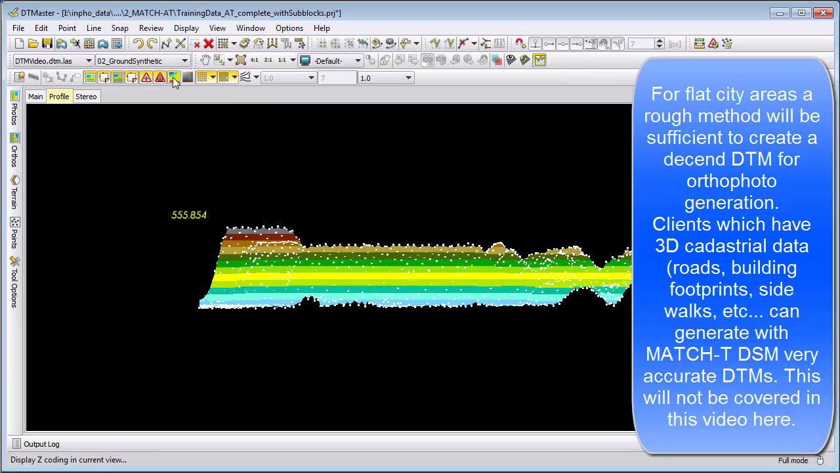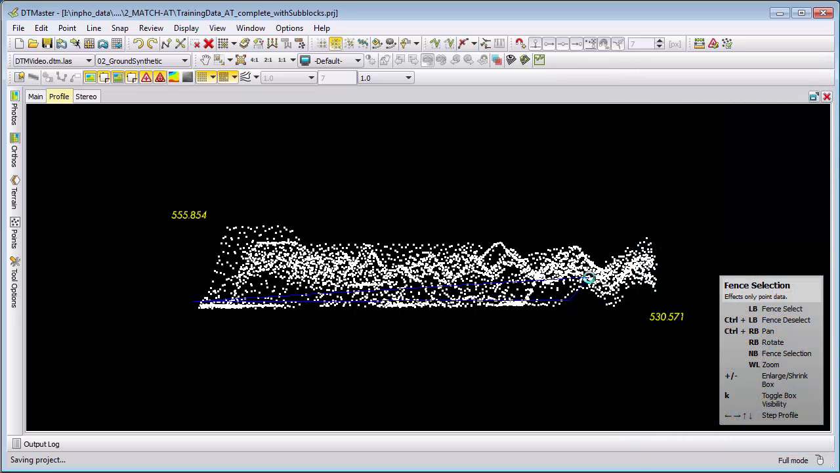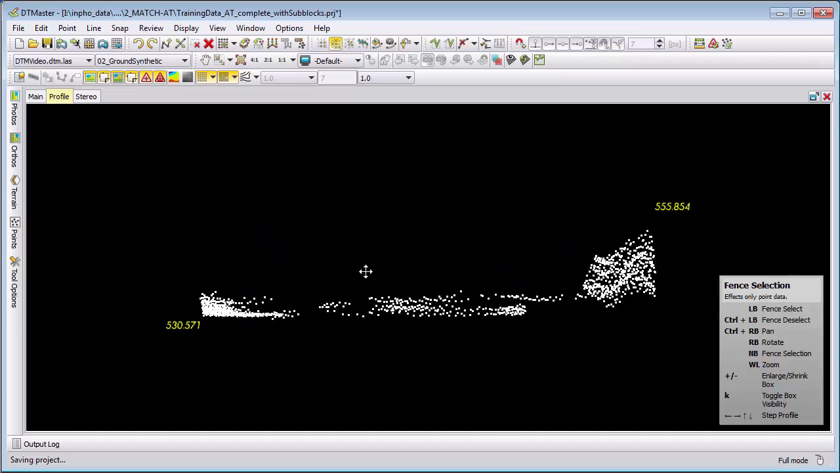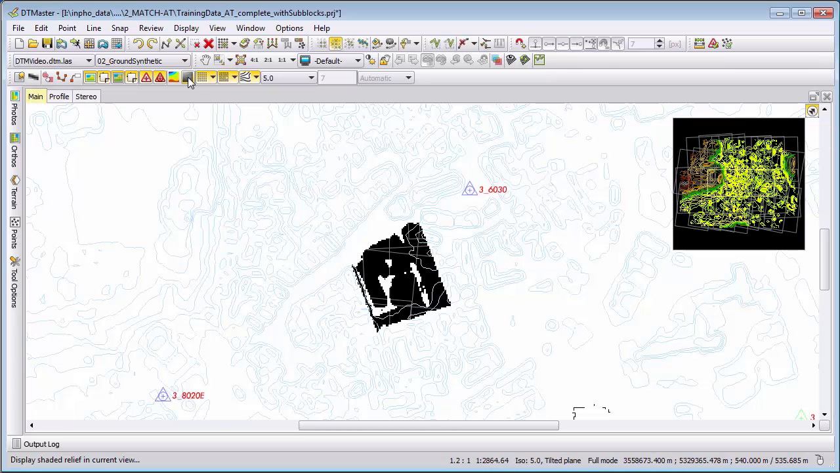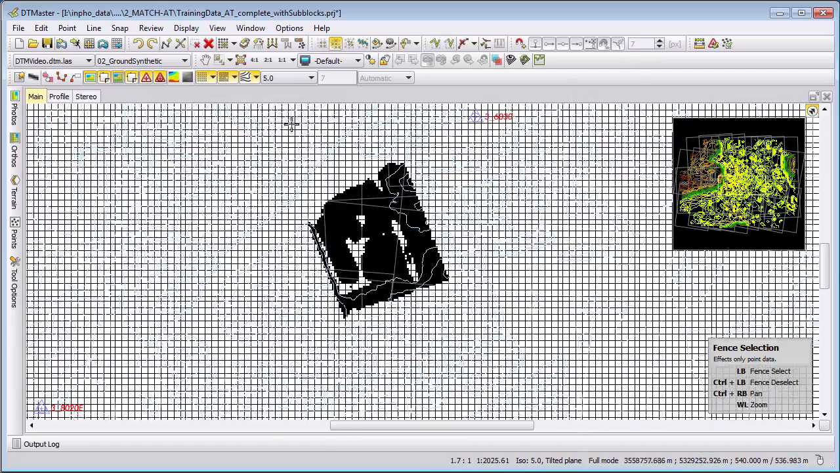They would, in this case, even just use the fence selection tool and delete the points. And then in this part we can use the fill gap functionality to continue the work.